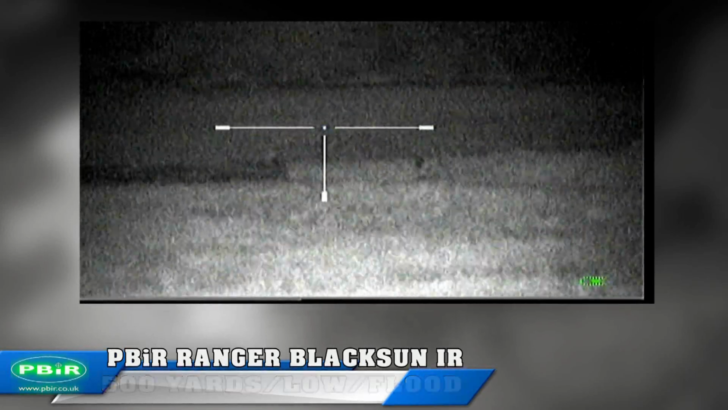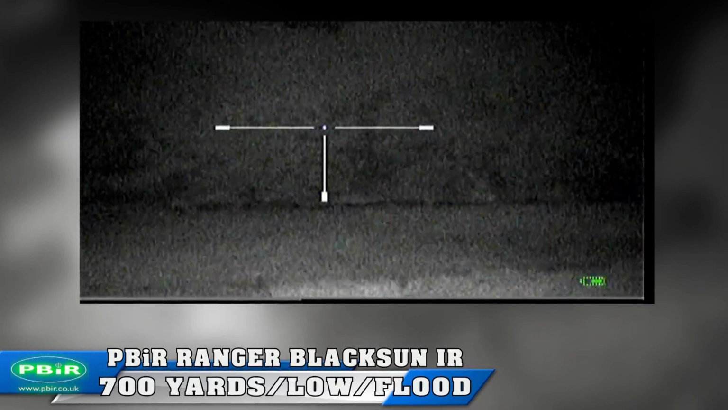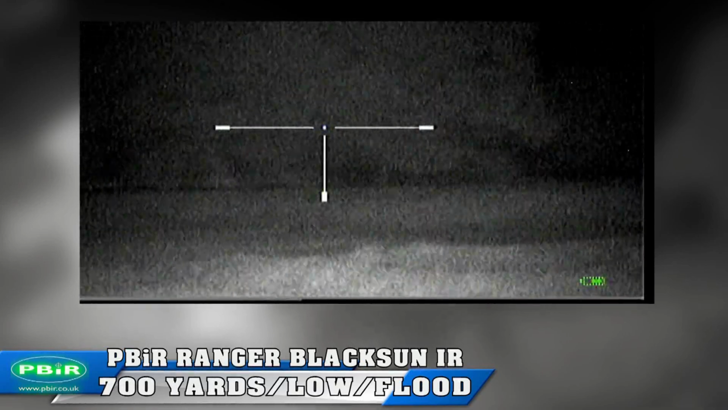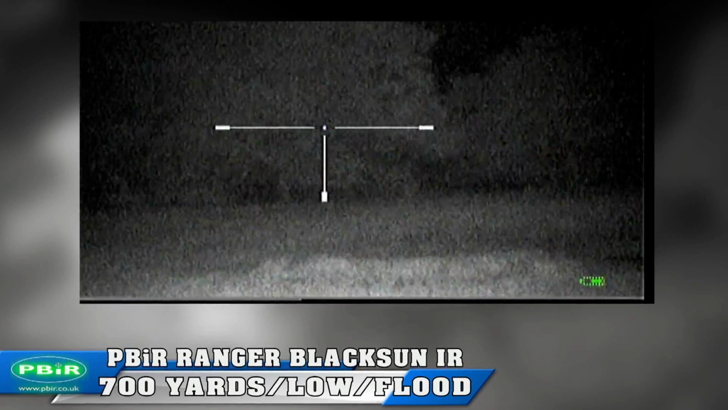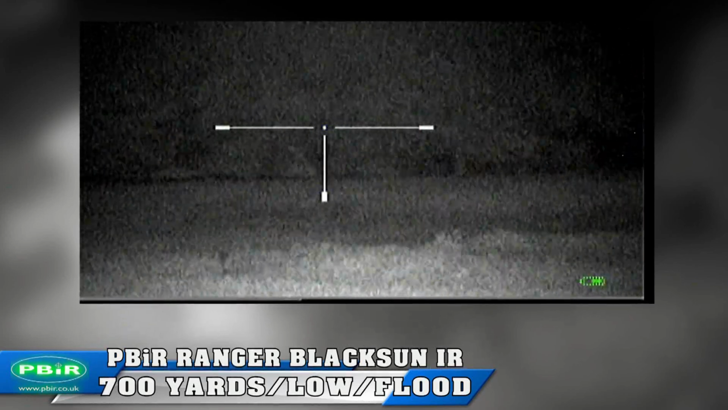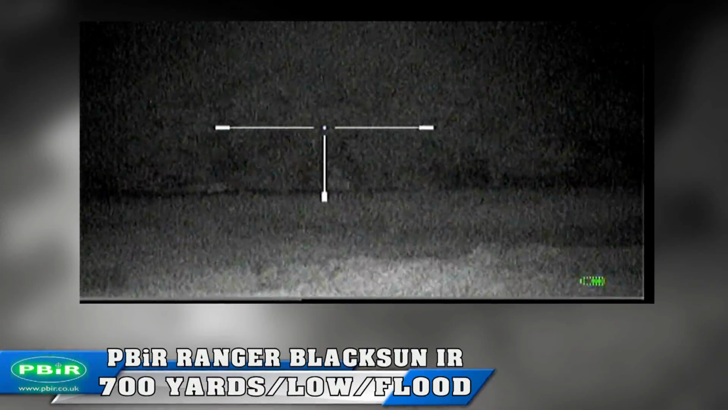Now the 700 yard tree line, I vaguely saw through my Yukon. The image was a lot clearer through the MPR. Also note, no IR glow stick is yet in place at the 700 yard tree line mark.